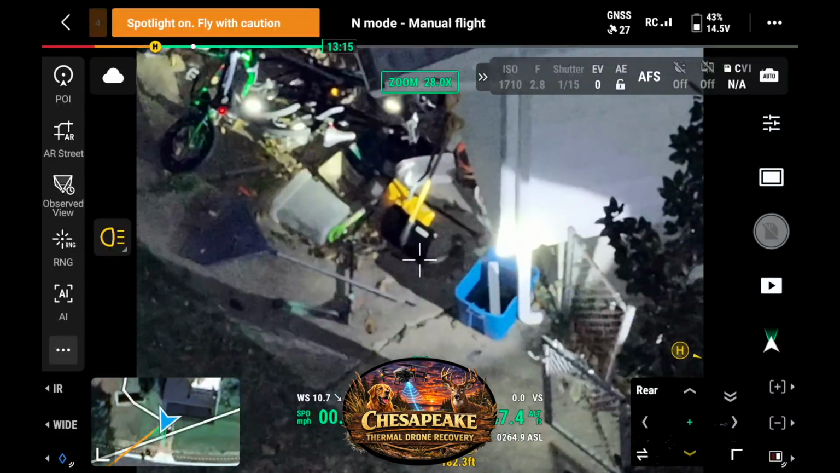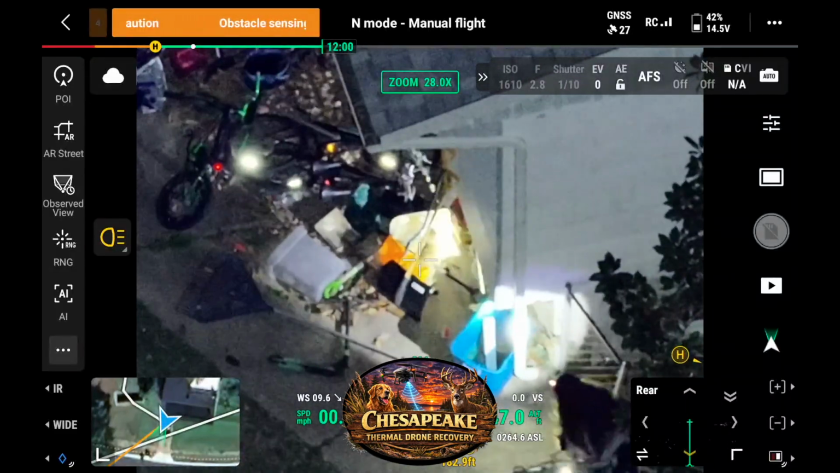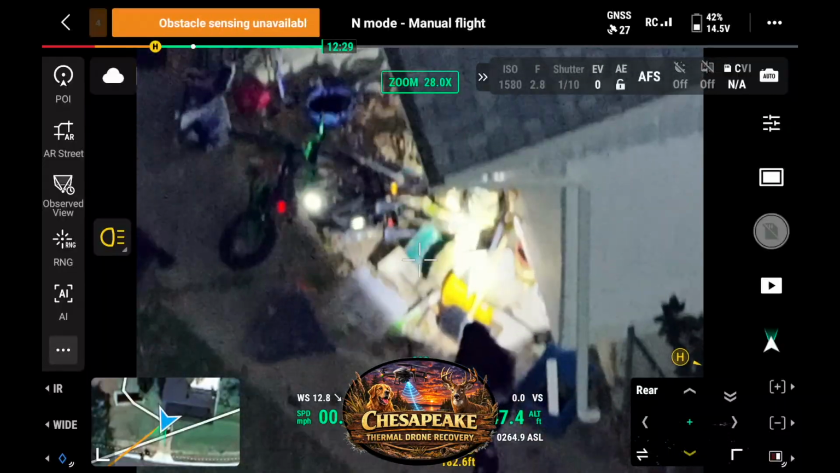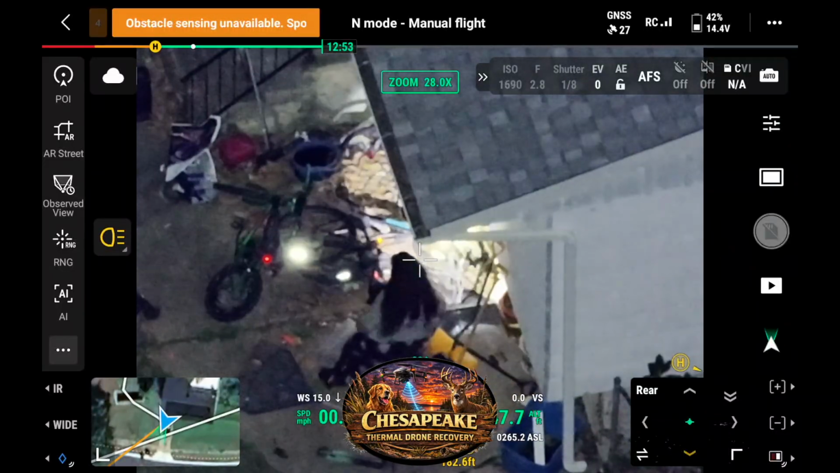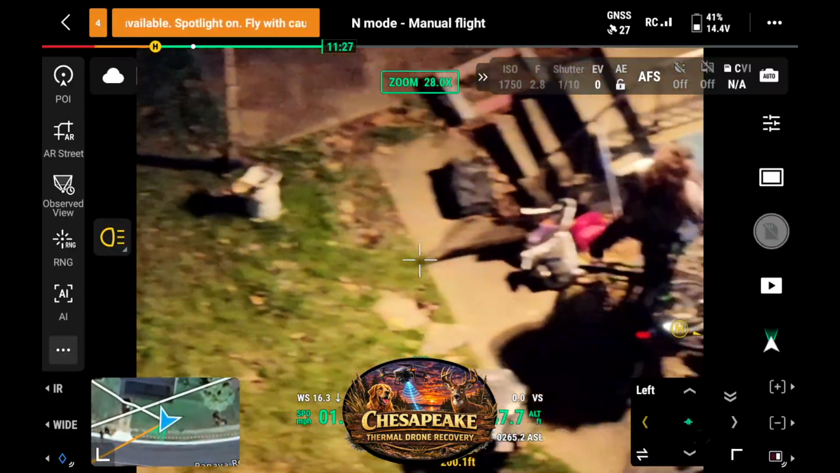Guys, she's right there. She's right there by the blue thing. She's right by the blue trash can. She hopped into a small crawl space underneath the porch. At this time, we realized Nova was home safe. All we had to do now was wait for her to calm down and come out on her own.